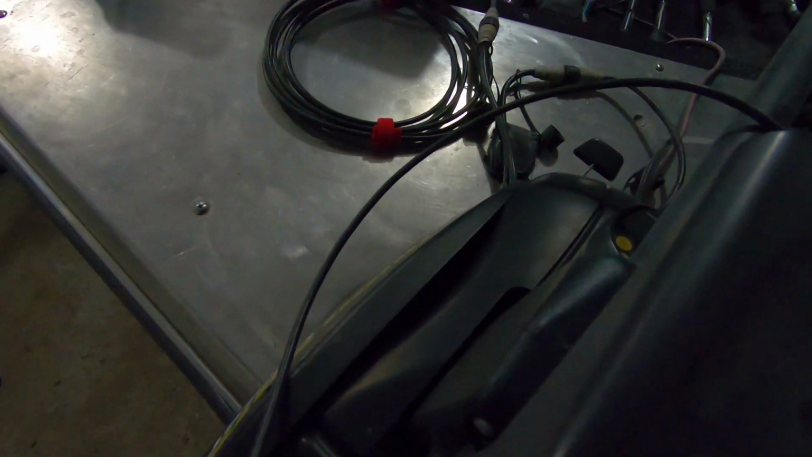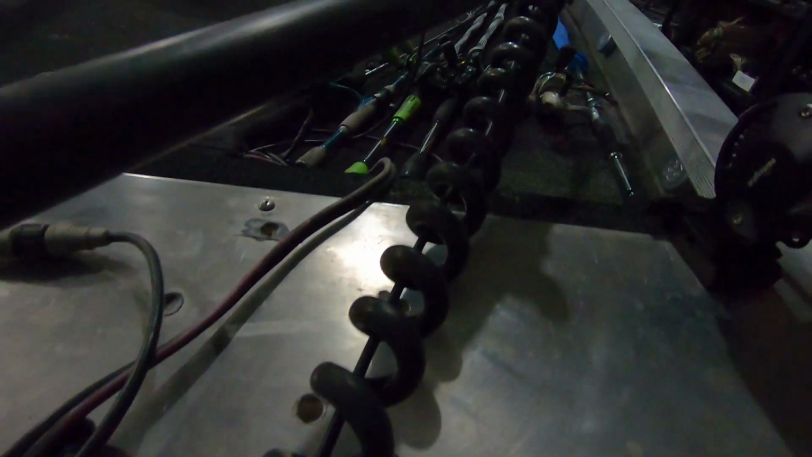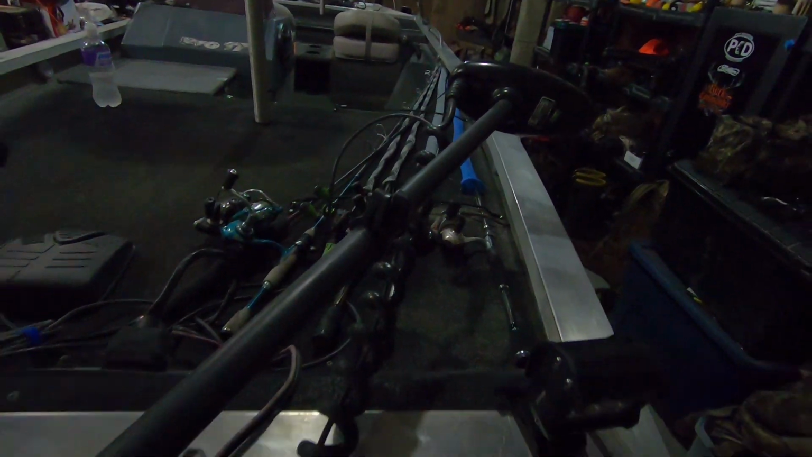Took the transducer wire, wrapped it around the motor one time, and then just electrical taped it in place. And you can see the wire's just loose. Probably got, I don't know, about a foot of slack in it. And then ran it up through the coiled Minn Kota trolling motor power wire. And it worked pretty good.